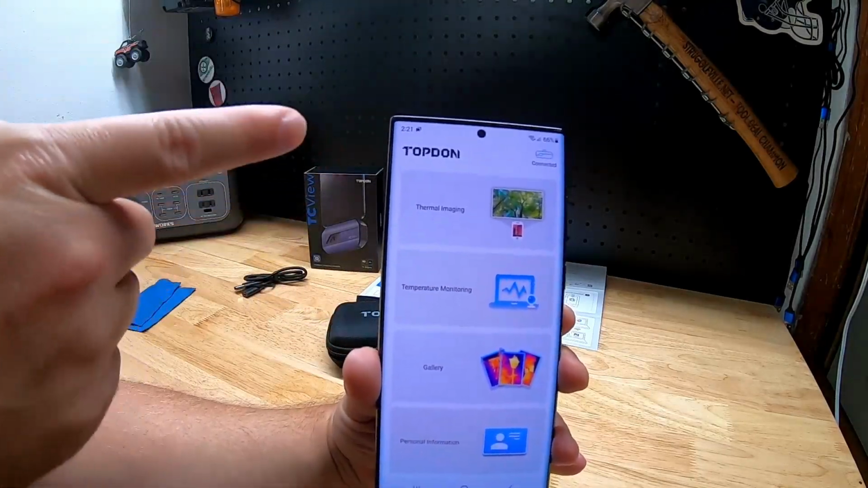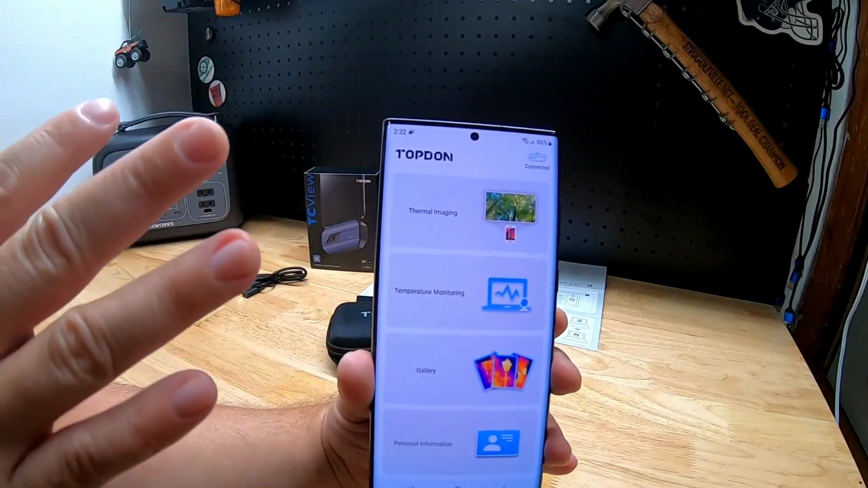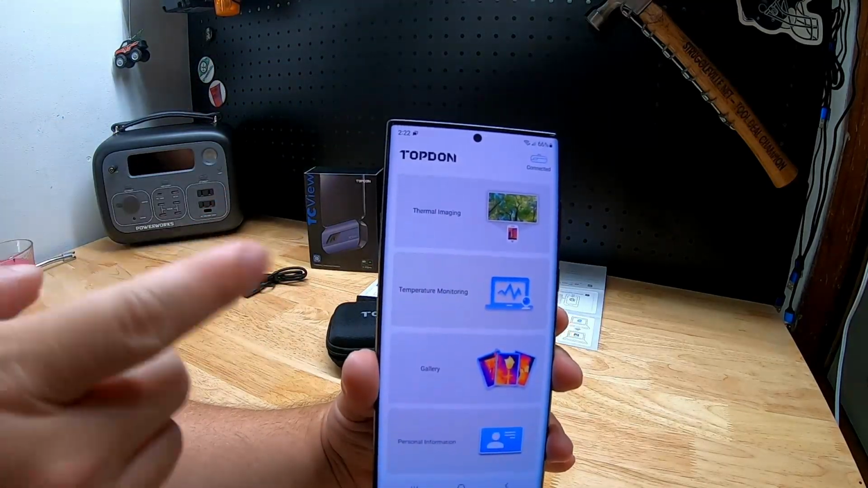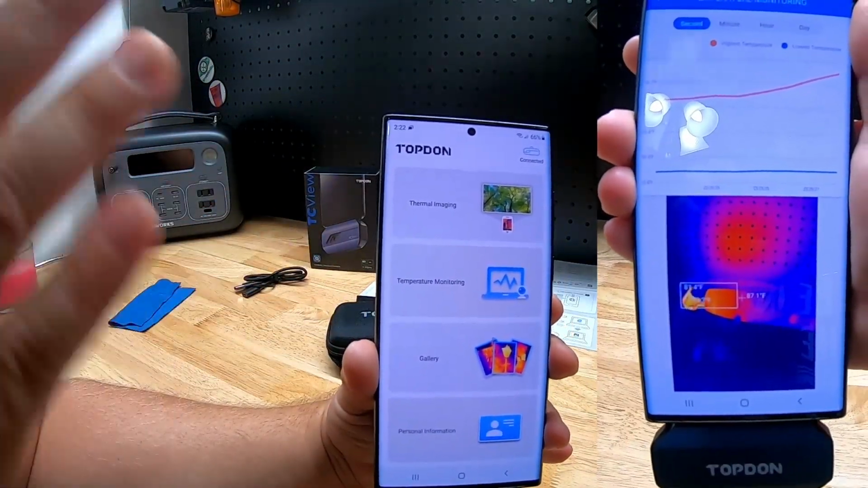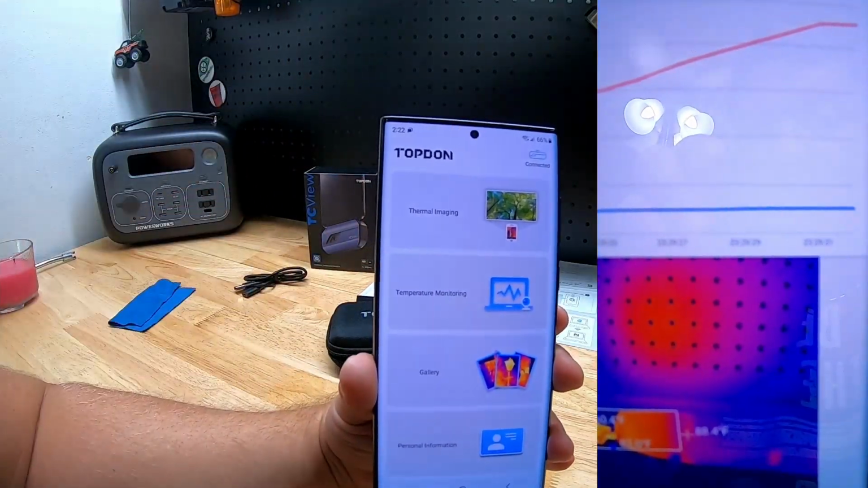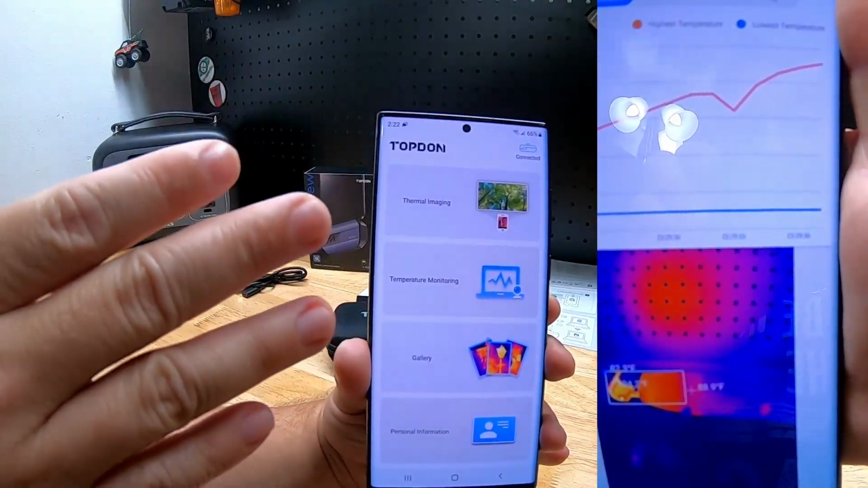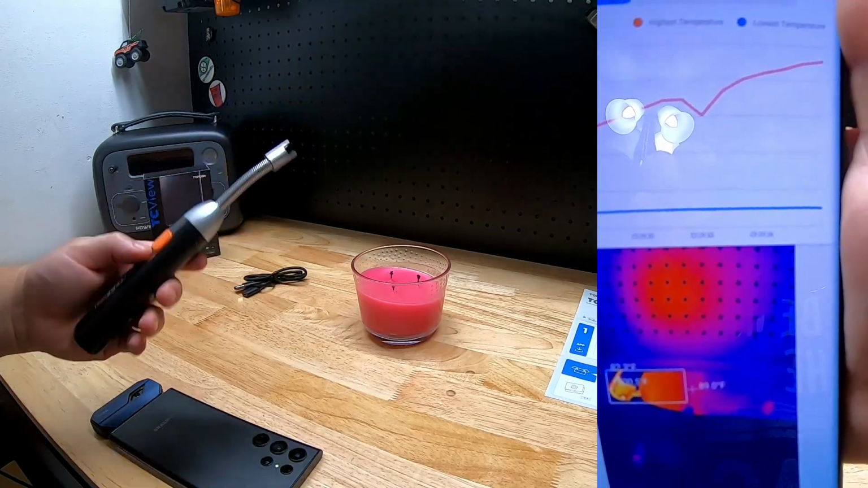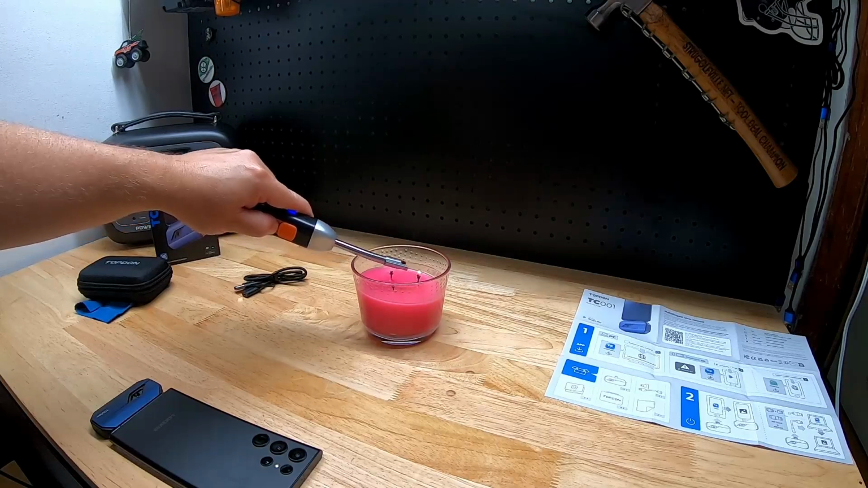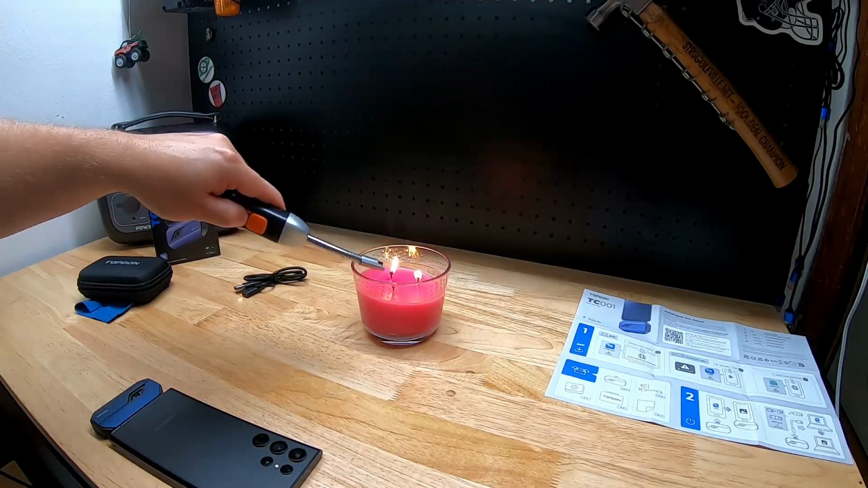Now check this out. We have thermal imaging mode, which gives us a picture with the different temperature ranges, right? And we can do Celsius or Fahrenheit. I've already changed this one to Fahrenheit. We also have temperature monitoring, which is really awesome. It actually gives you a bar graph of temperature fluctuations. I really like that. We have a gallery because you can take pictures from it. You can record videos. Now I want to make sure I'm set in the right mood here, so we're going to light a candle and see what that looks like with the thermal imager.